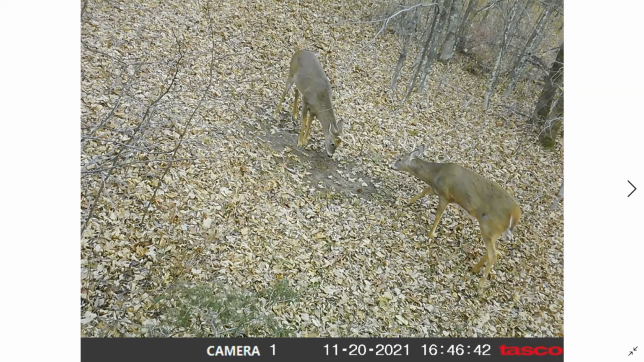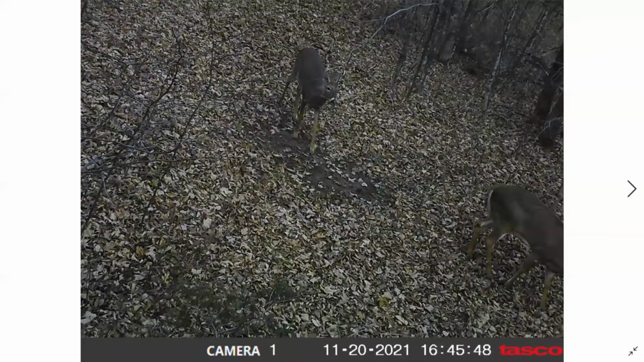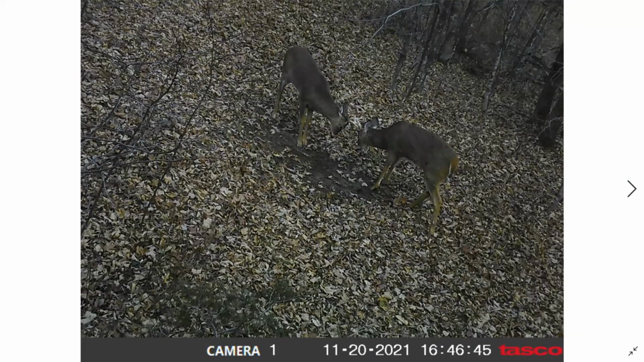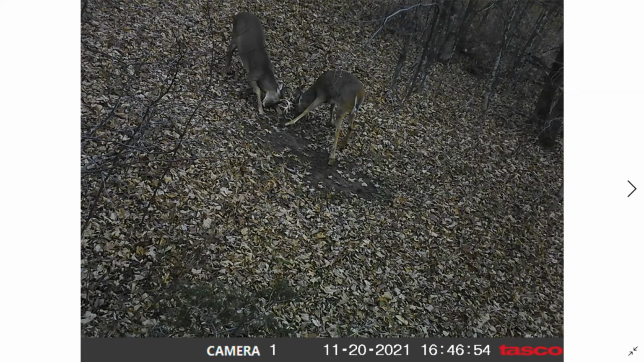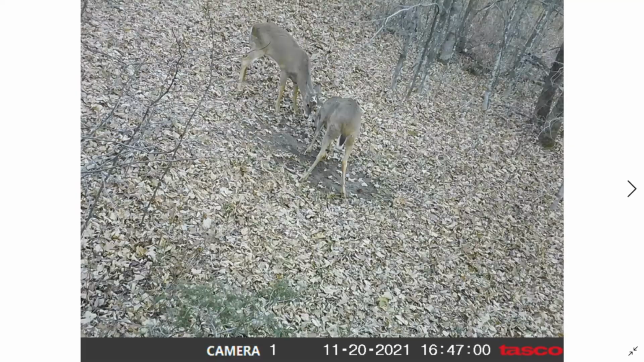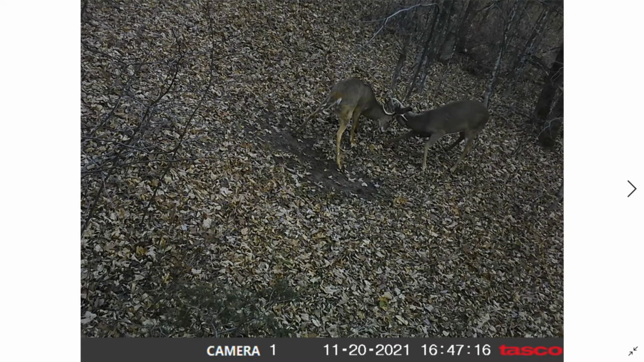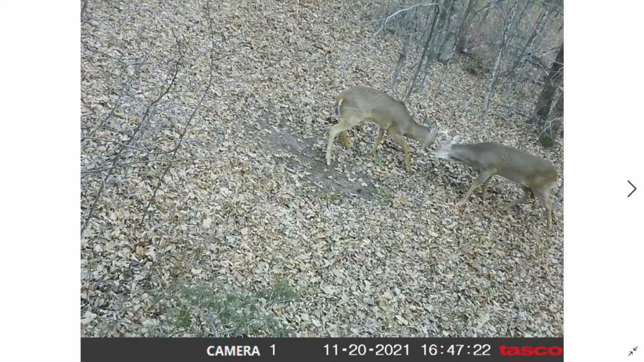You see them faced away from each other, then starting to get a little aggressive with each other. This is into the rut time period, but it's just cool watching this play out frame by frame here. I haven't had this happen on a trail camera ever before.